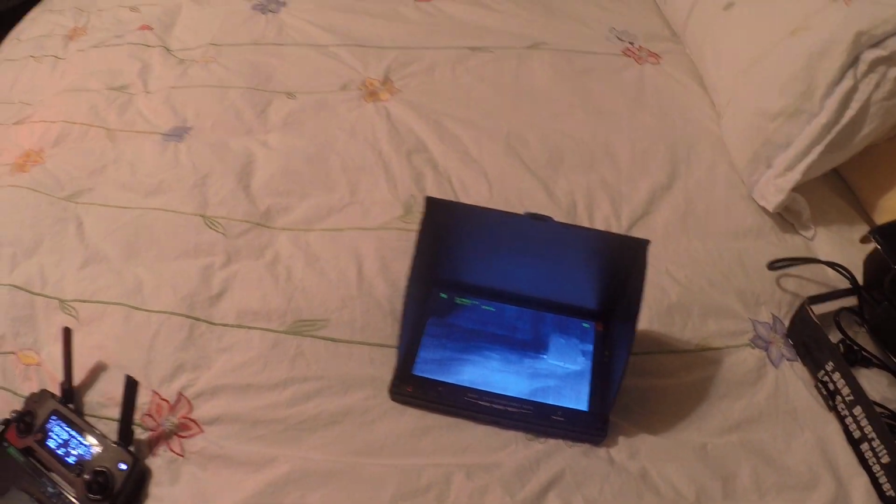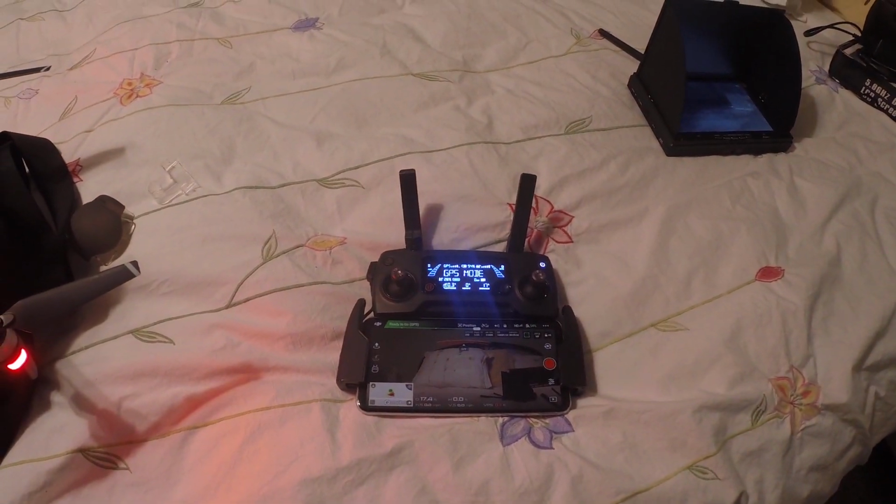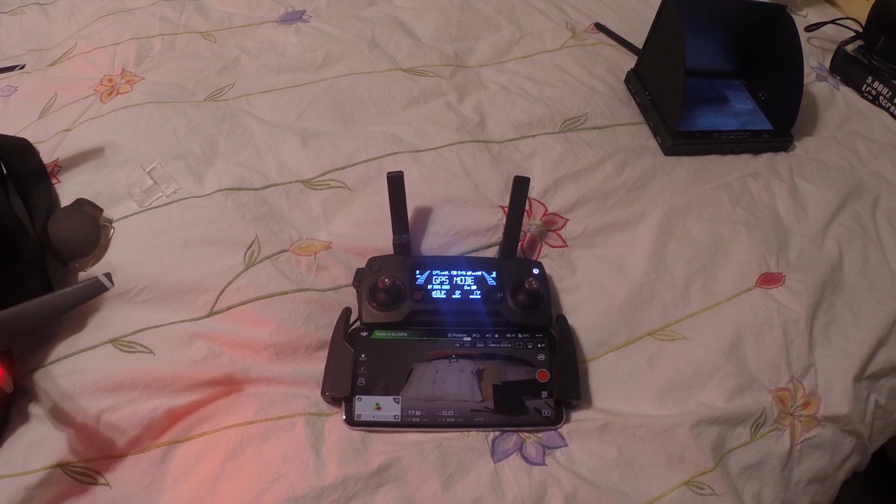Here's my hand. This is a FLIR sensor, so you can see the clarity in the night. This will have exceptional range. And with the lights on, there's the thermal video signal. Here's the core functionality of the drone that is untouched and all completely working.